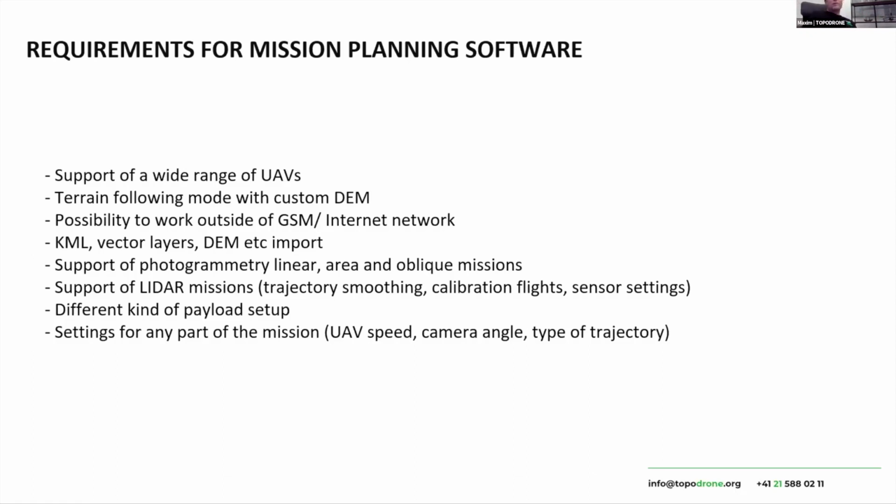And of course, as we use different types of cameras, for example, on Matrice 300 or Matrice 200 you can install a Sony RX1 camera or Sony Alpha 7 camera, it's better that our user has the possibility to choose this payload in the software to prepare a mission and to get appropriate parameters for overlapping.